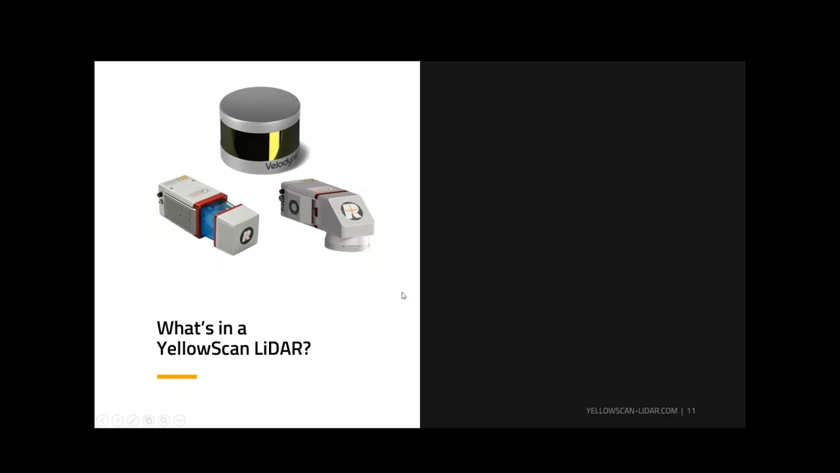So what's in a YellowScan LiDAR? I would go so far as to say that the basic components shown here are really in most any LiDAR system. How we configure ours, the choices of subsystems, and the way that we integrate all those subsystems makes us unique. But basically you have three components: a laser scanner.